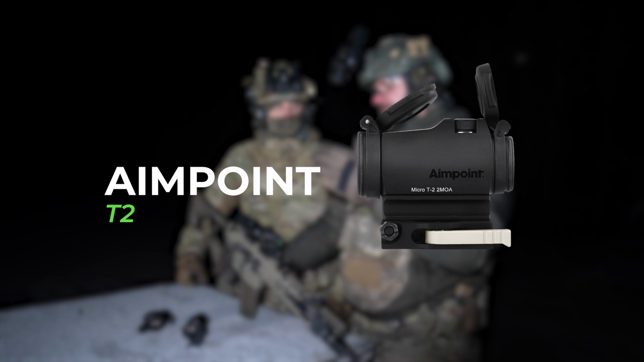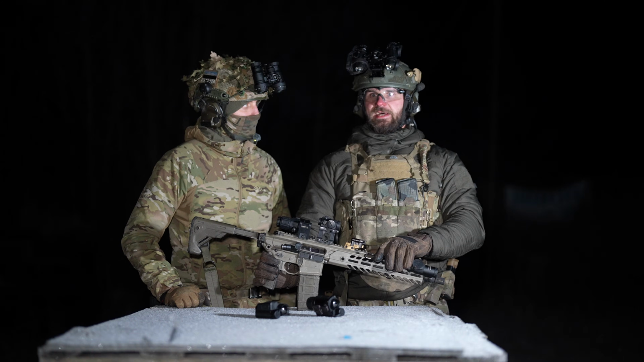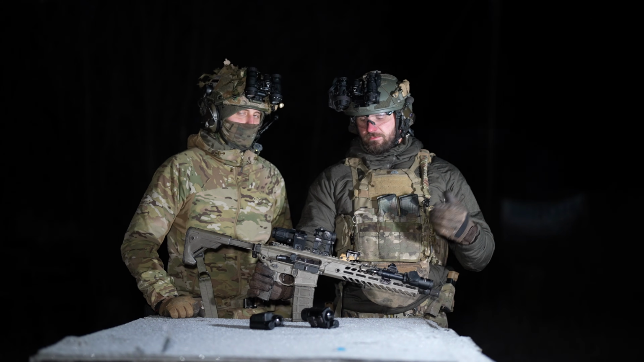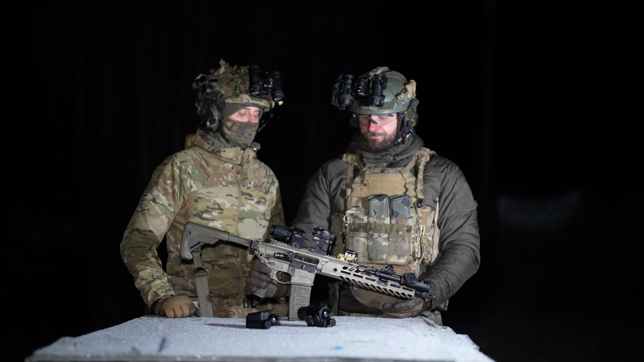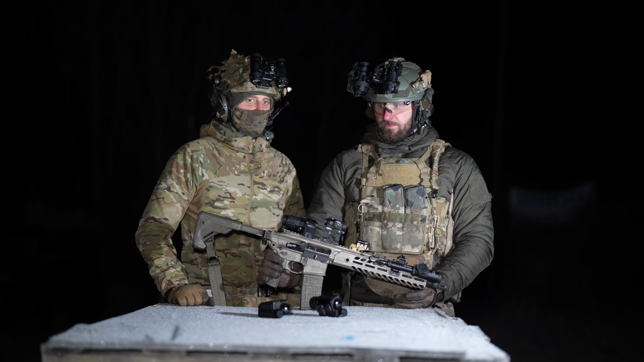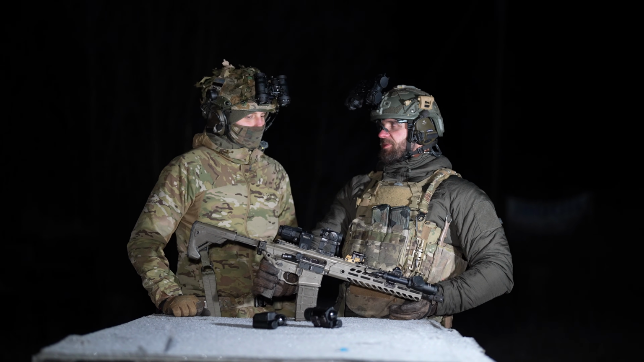Here we have the Aimpoint T2, probably something that I've used 10 times more than any other sight. Small, lightweight, durable. I think it's the most popular red dot in the world, and there's a reason for it. Aimpoint is one of the most trusted optic manufacturers out there, and all of their sights are known to be nuclear war proof. And they are actually the ones that came up with the red dot sight.